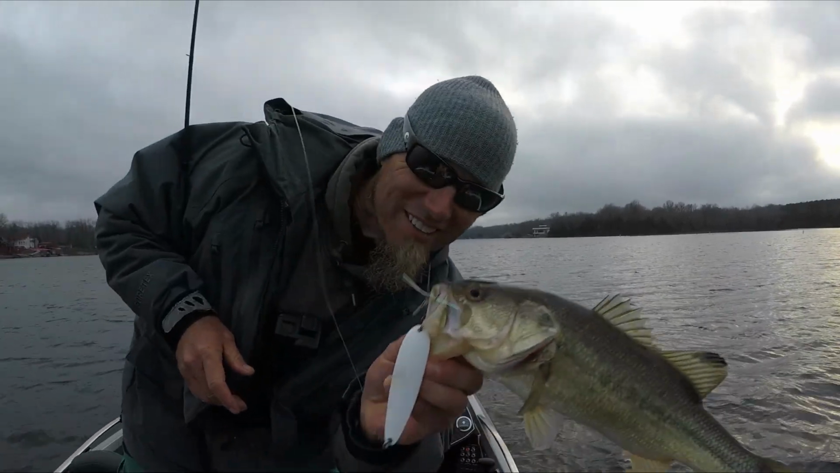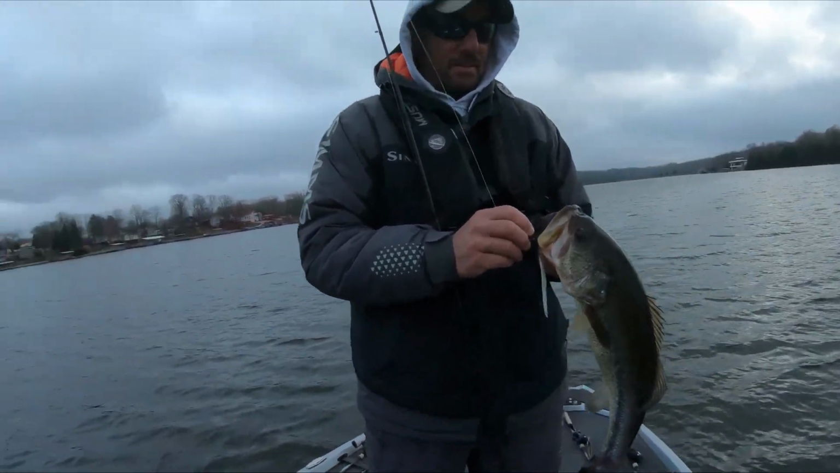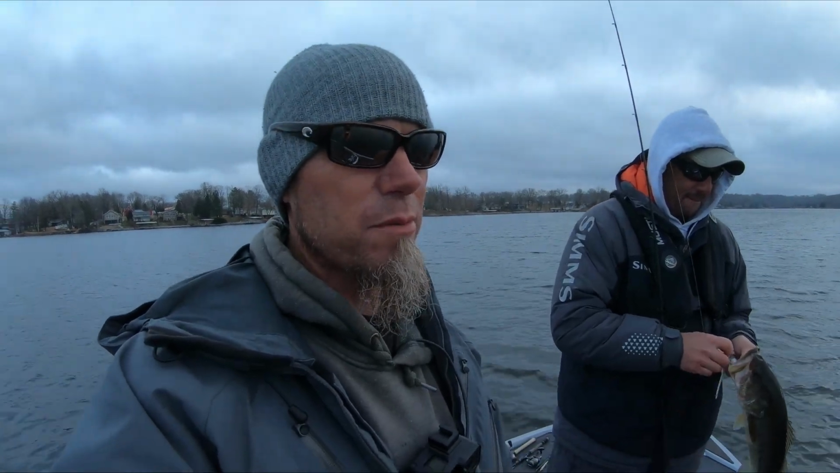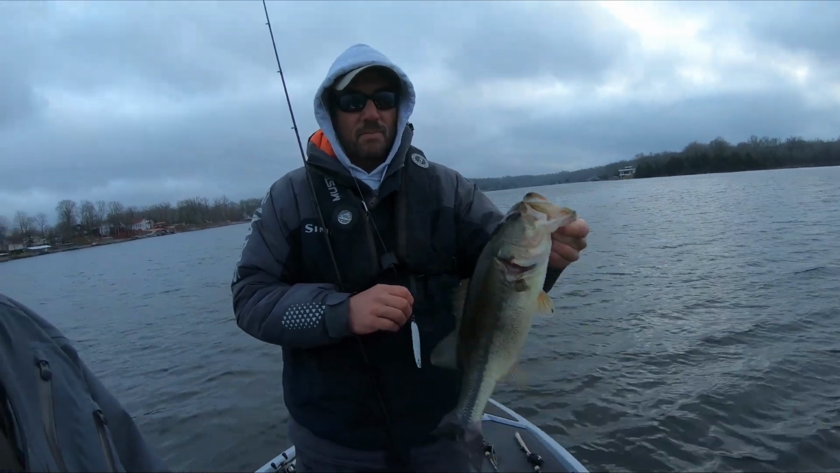That was a cool bite, guys. Good job, Ron. Here you go, man. Just idling around. We just pulled up on the spot and it looked right. Made a few casts right here before dark. And that's what happens. Good solid fish, man.